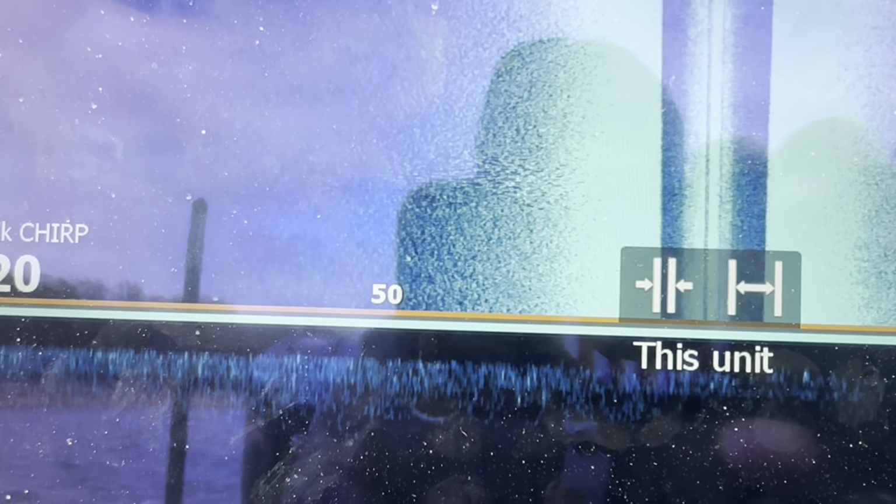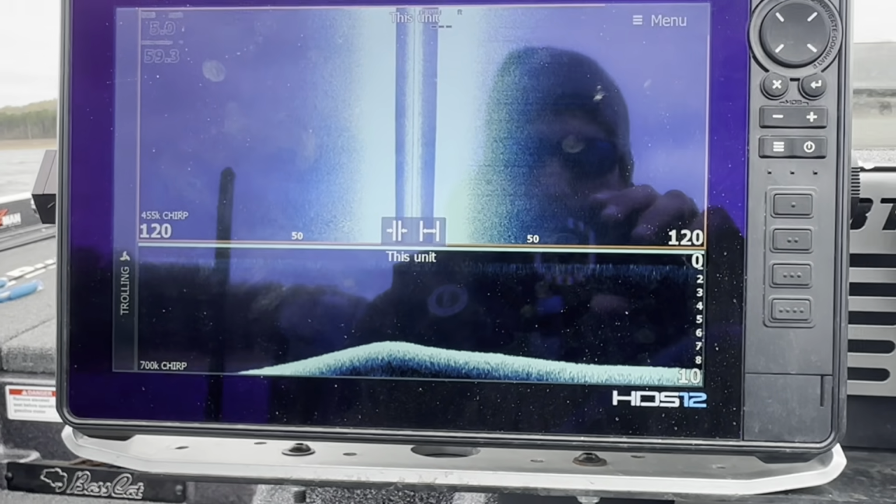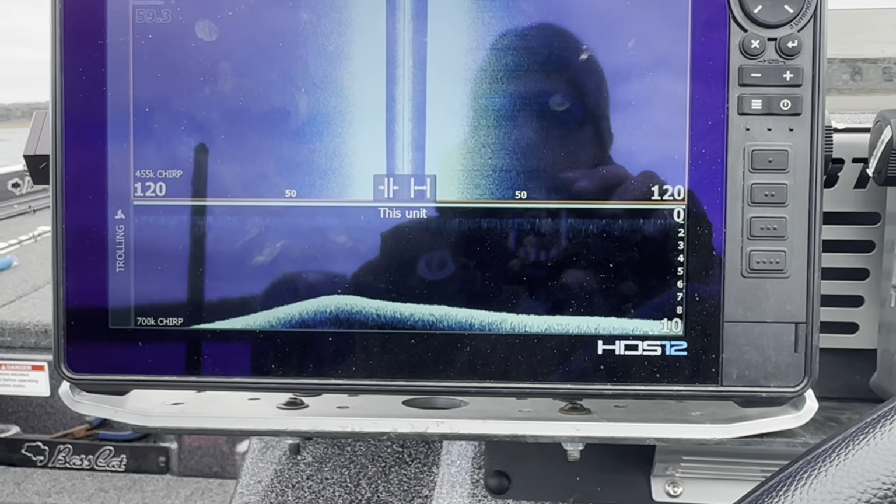Right there, you can see that's a group of fish. If I can get this thing to focus on it, there's a little group of fish there. Whether they're walleye, a bunch of walleye, little ones like 10 to 14 inches, I would guess that's probably what those are.